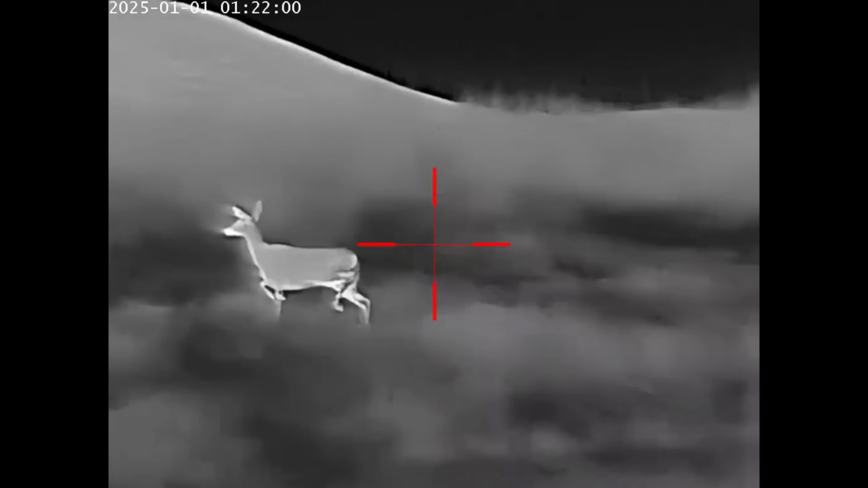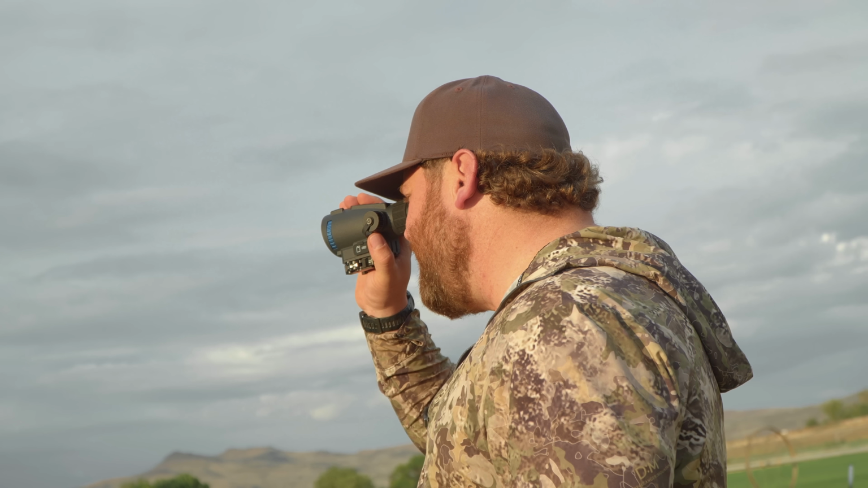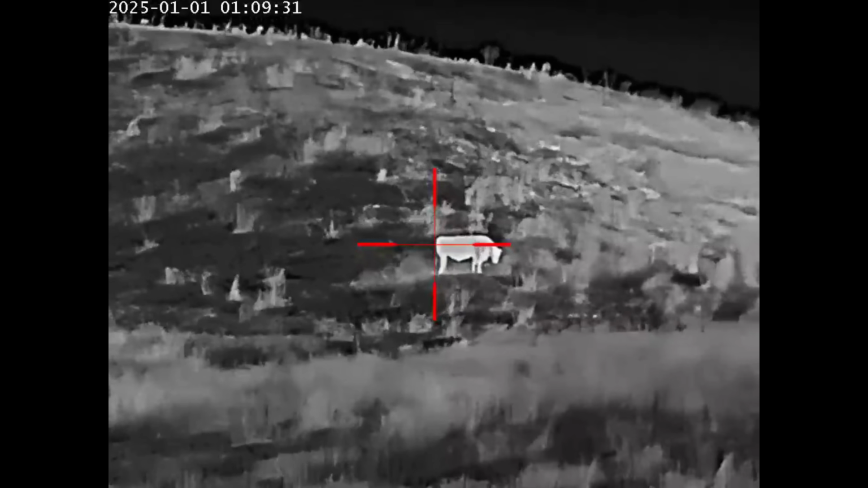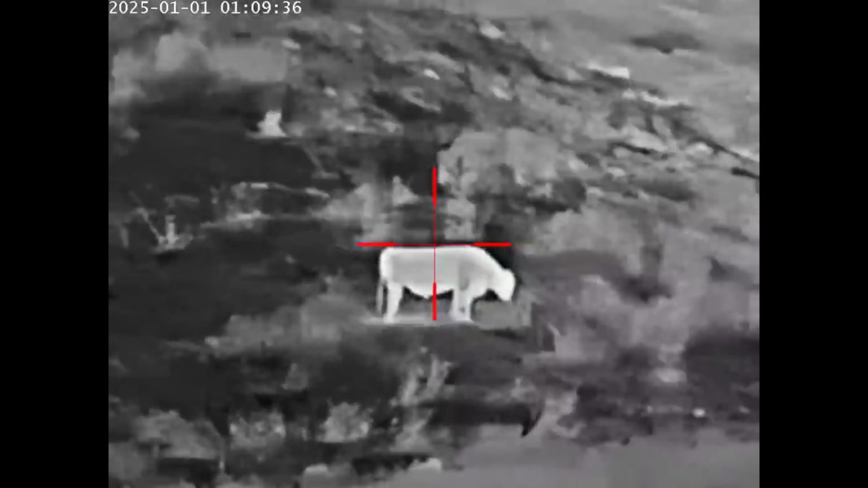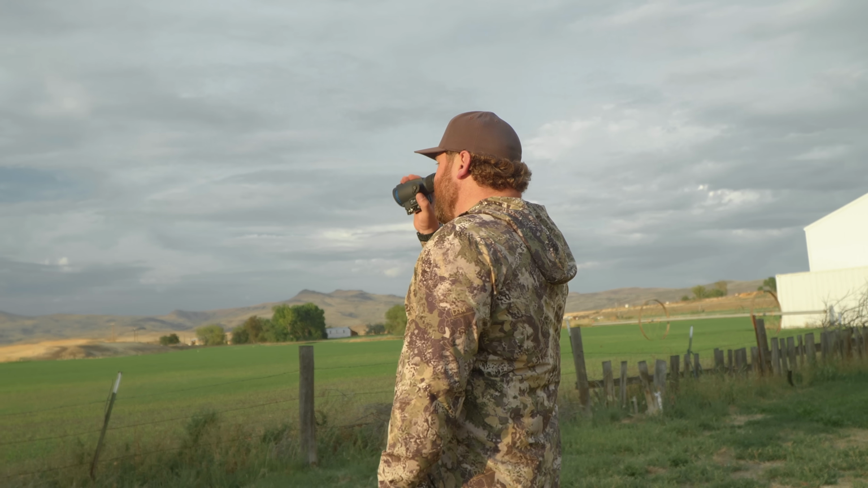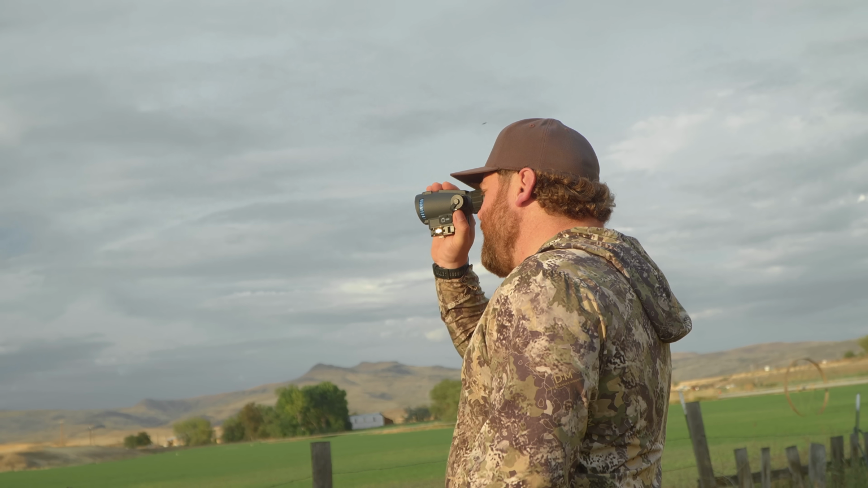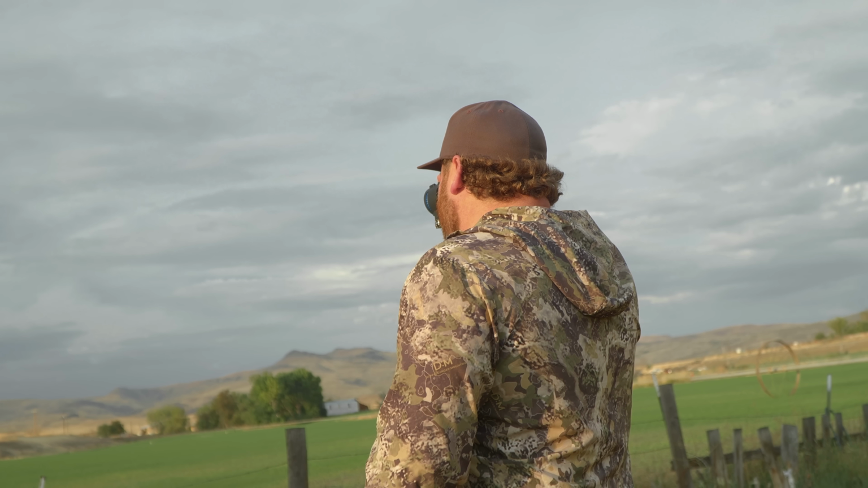In fact, it's a 1024 display. I'm looking at a car that's 200 yards away right now, and I can see a lot of detail on it. They're saying that they think the detection range on this is 1,800 meters. I think that's a little bit of a stretch. I don't think it's quite that good, but I guess it all depends on what you're talking about seeing at that distance. So if you're talking about coyotes, I don't think you're going to see them. I know there were some deer up here at 500 or 600 yards a minute ago, and I'm not sure that I can see them right now, but they might not be there anymore. So I don't know about that.